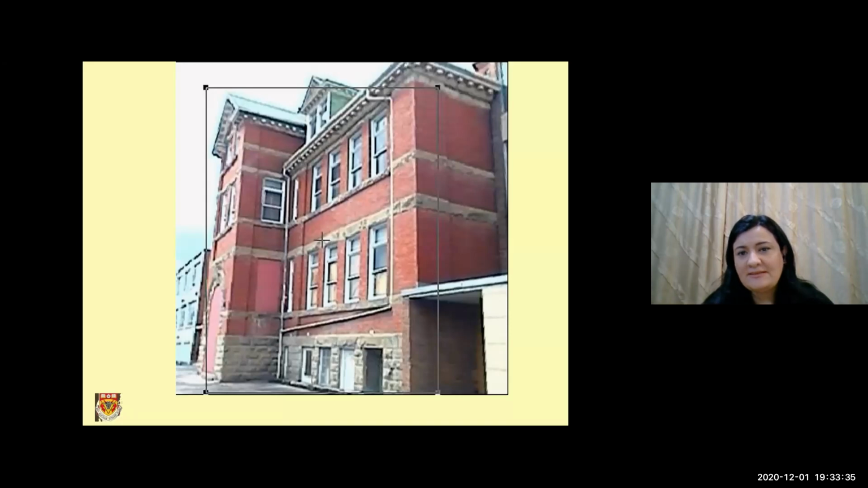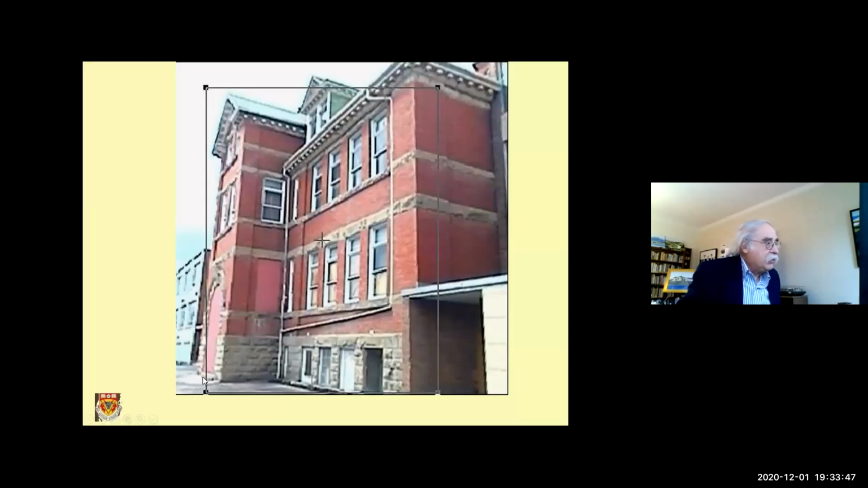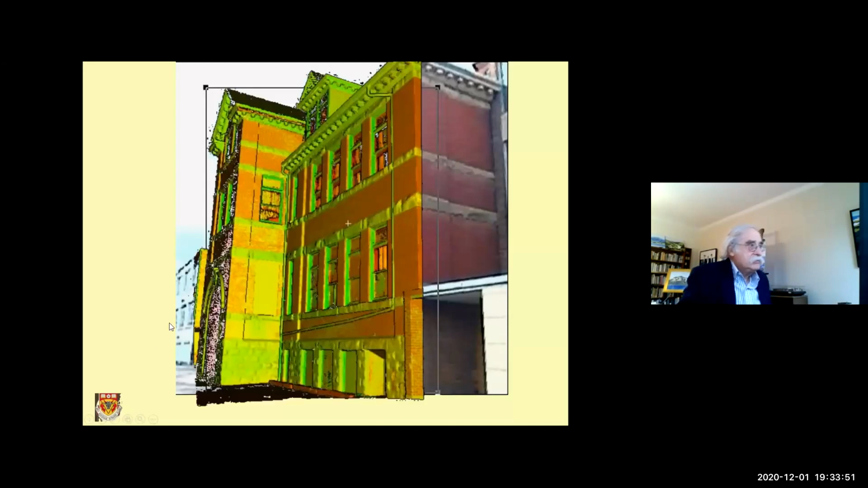The other issue was we couldn't get the scanner positioned so that we could get this part of the building accurately represented in the laser scan. Was that after moving the location?